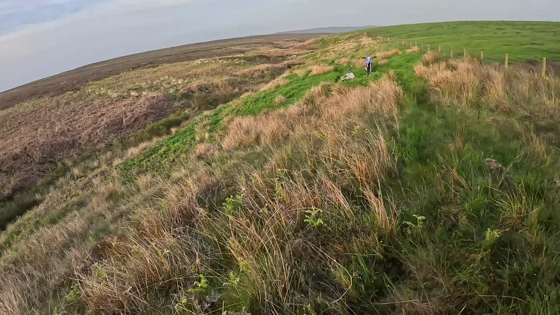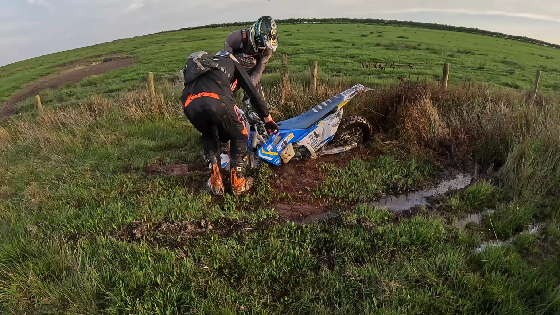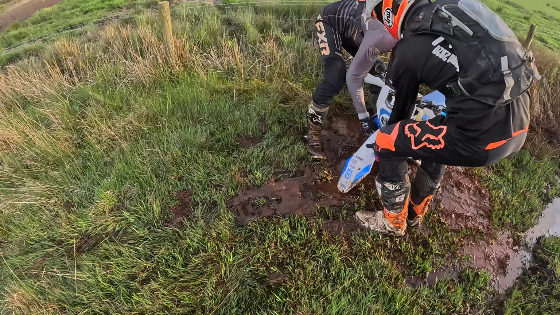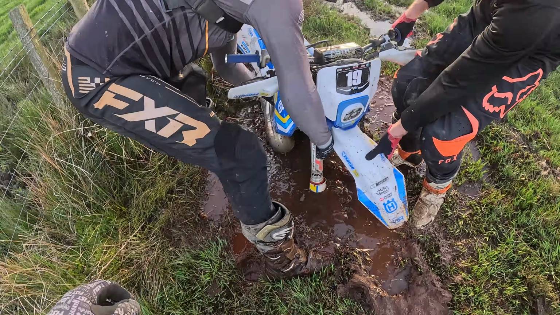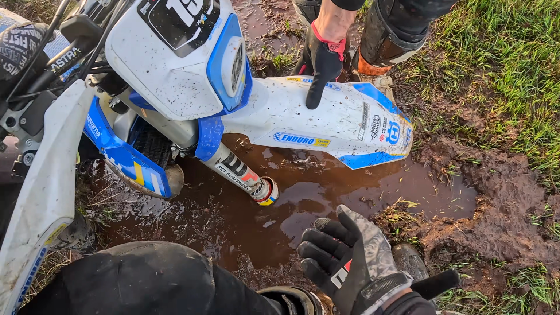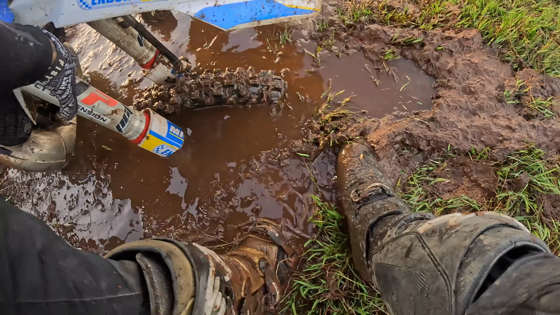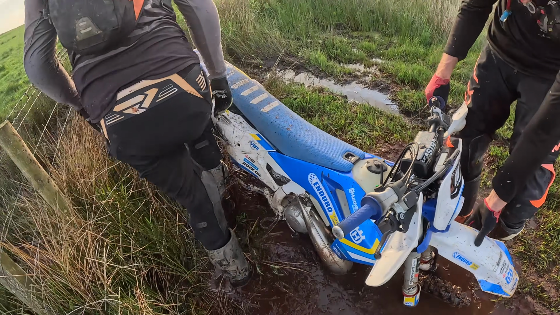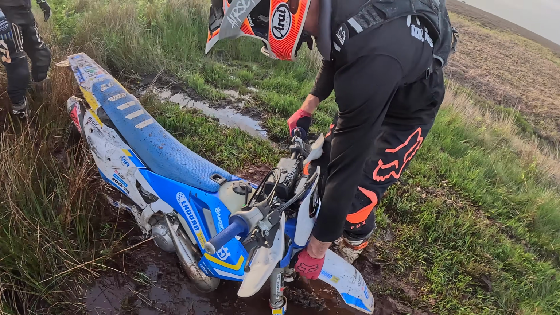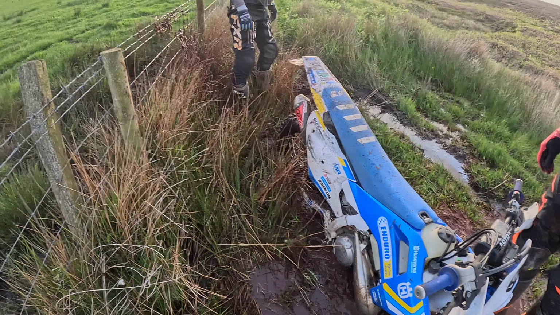Stinks that. Oh, fuck me, Dixon. We'll lift straight up. Will it? Yeah. I can't get... There's a lot of leverage needed there. Unless we go backwards. I feel like we should pull the front over to one side, personally. It won't come out there. Yeah.